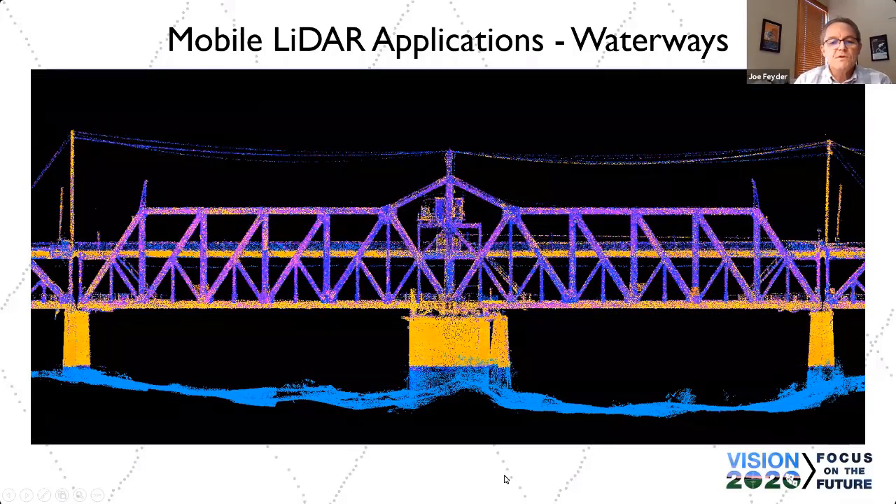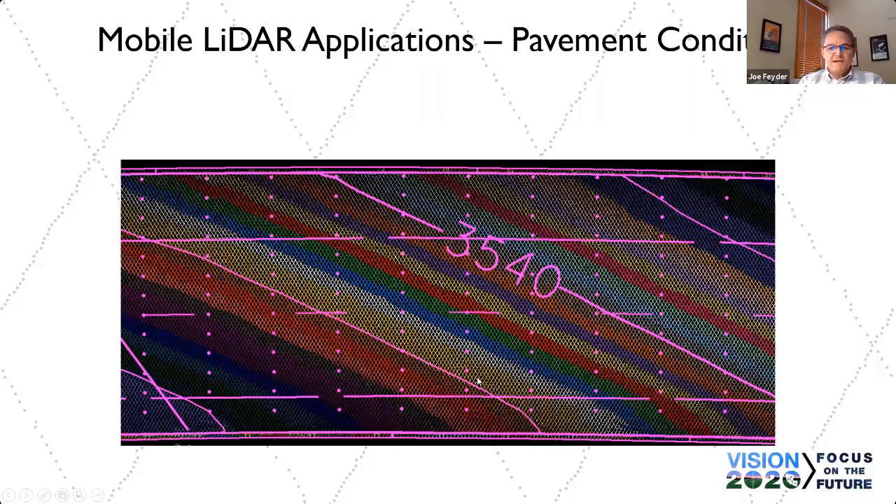Just a cross-section view of it. We're starting to use it for pavement condition surveys. We can generate PCIs out of TopoDOT software with the good high density point cloud. But in this situation, this was a Caltrans project, District 1 up on I-5, Siskiyou Summit. I think it was about 8 miles of scanning.